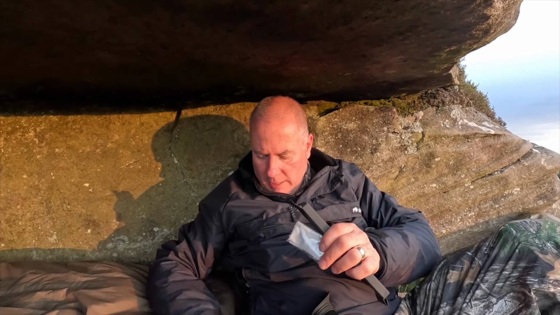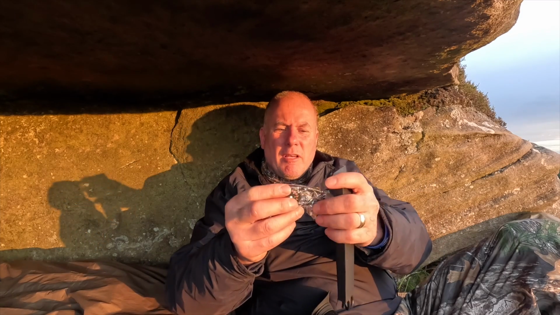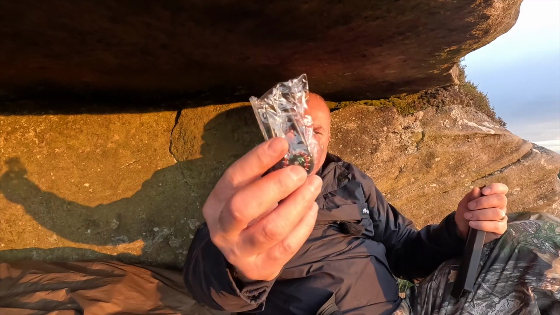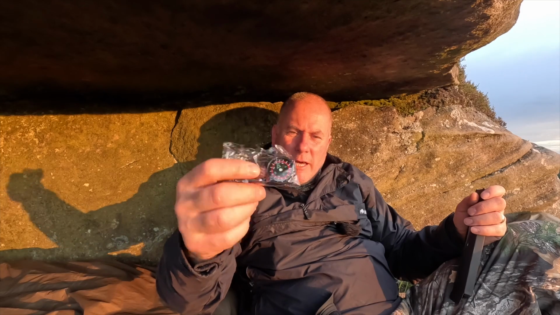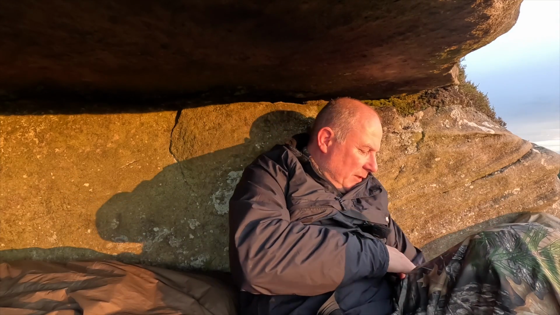So obviously you have a little box to put your memory card. That's what the memory card comes in, and then you put it into the actual headset. You've got a cleaning cloth. And then you have a little clip, which has got a compass head on. And then the bit that's just fallen out is your USB charging cable.